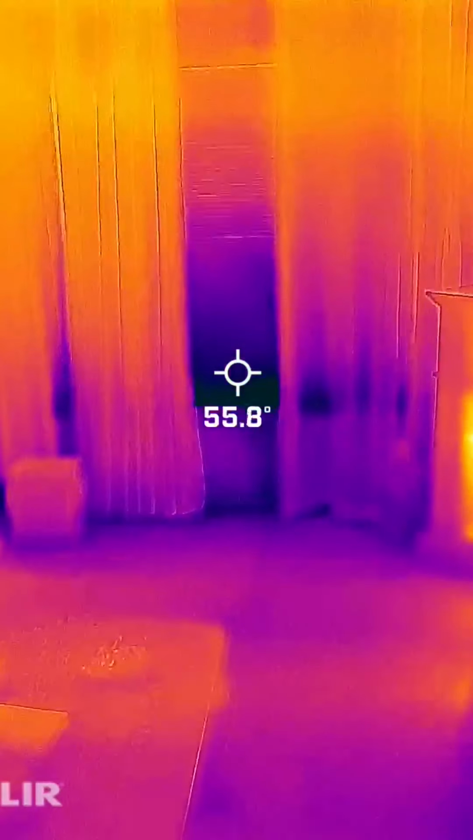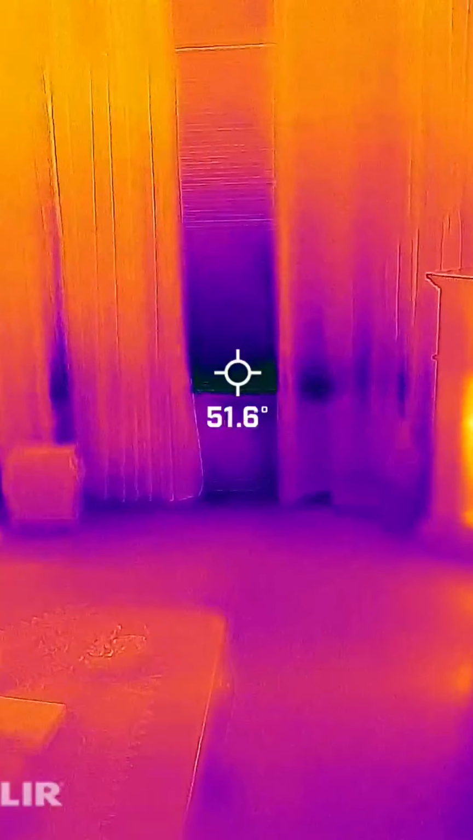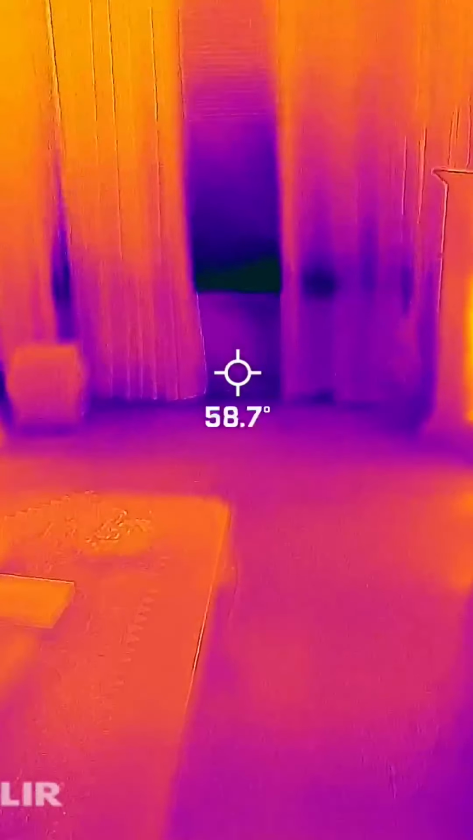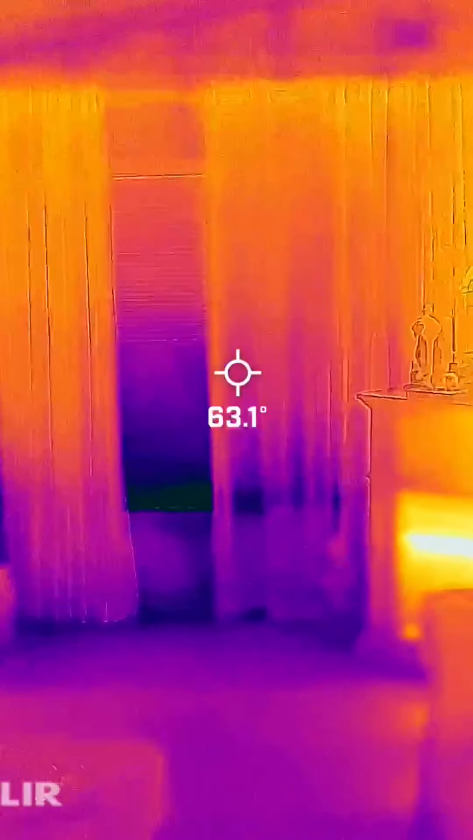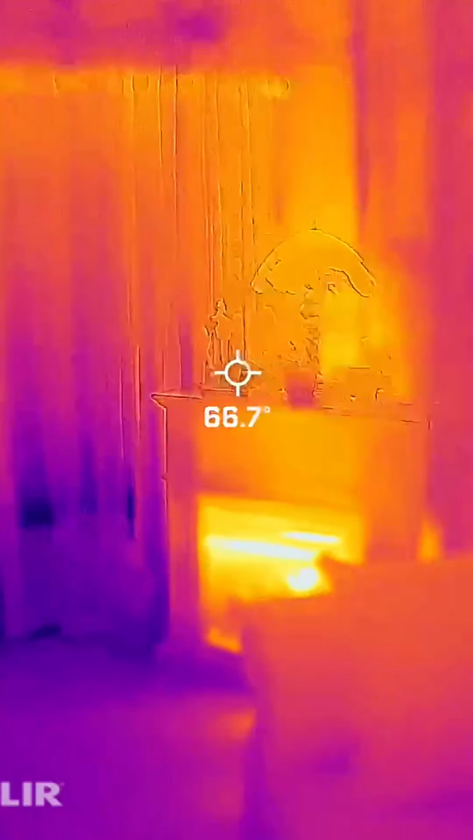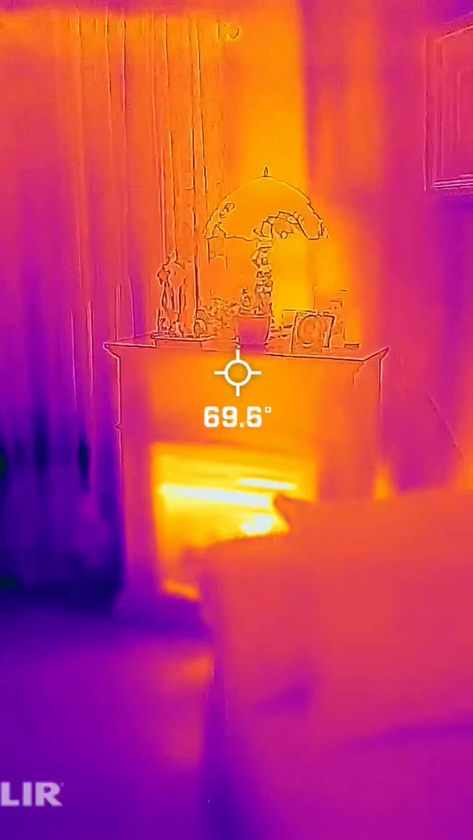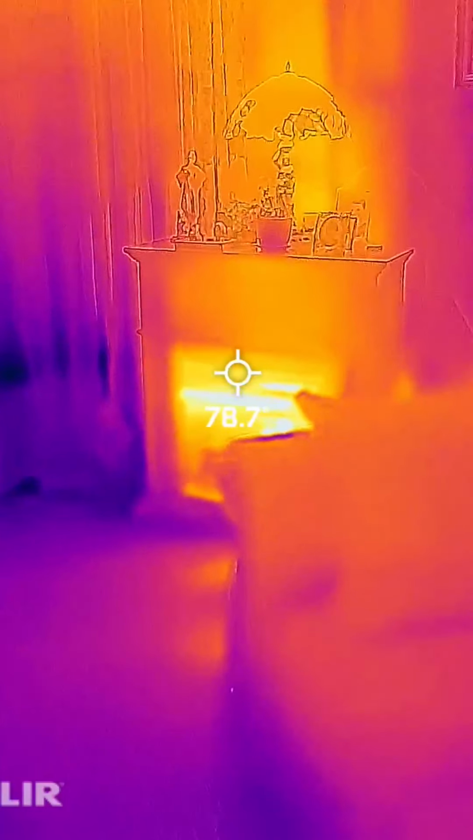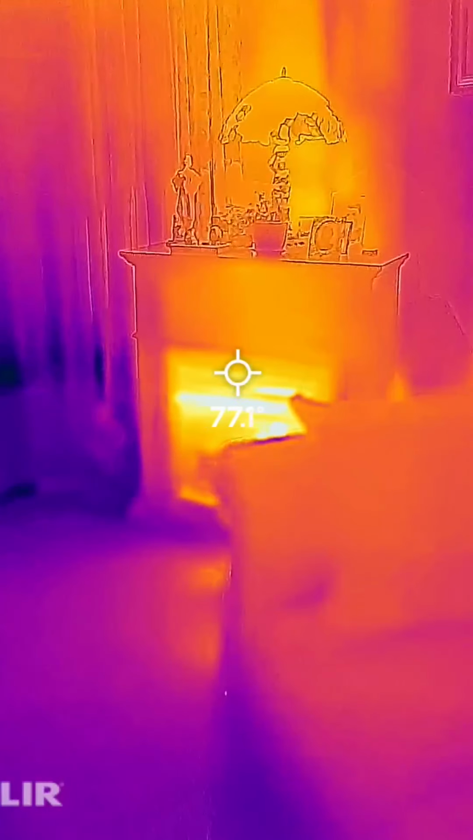the real cold area. This is where the windows don't seal properly. 50 degrees, down to the floor. So that's more heat loss going. As you can see over here, my fireplace is not on, but the pilot light is actually generating heat. 78 degrees, so definitely wouldn't want to leave the pilot light on in warm weather.